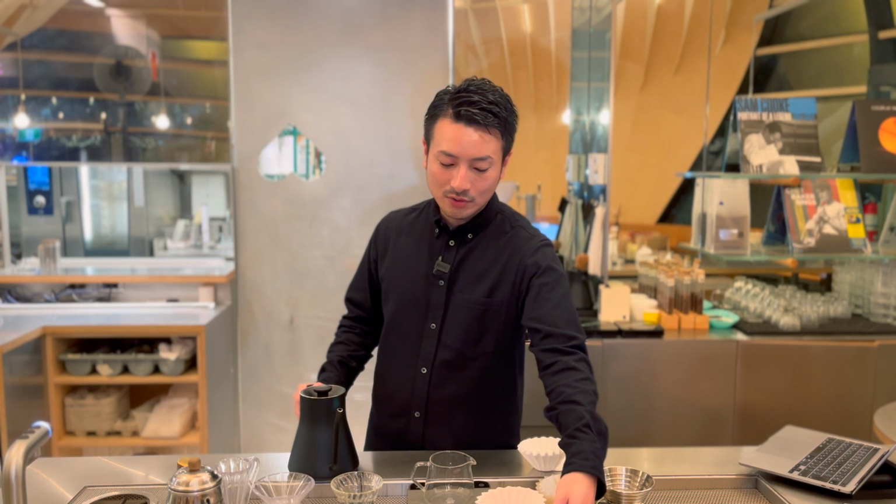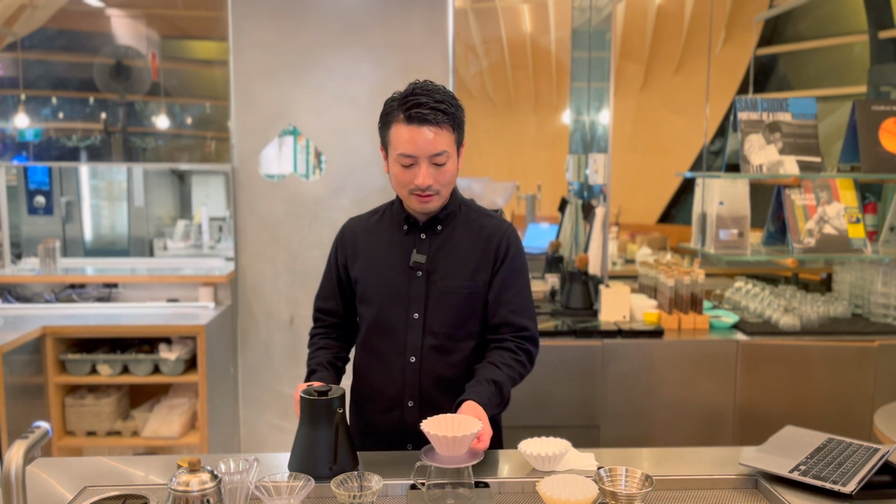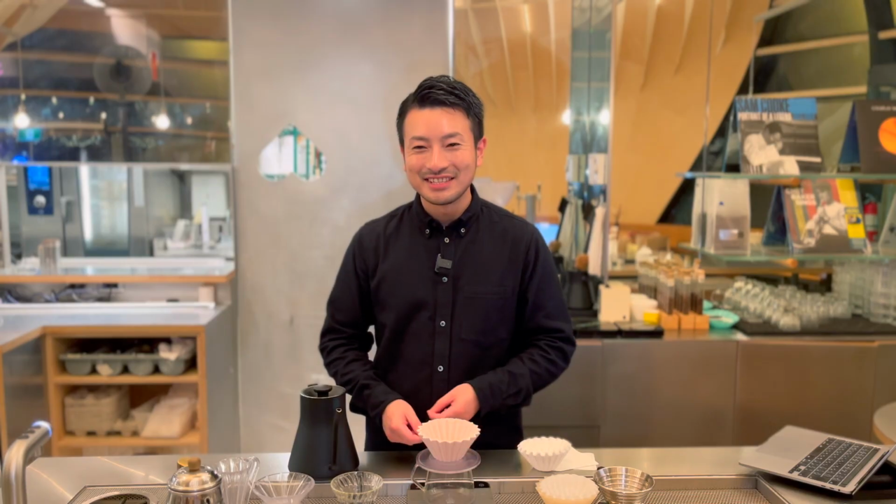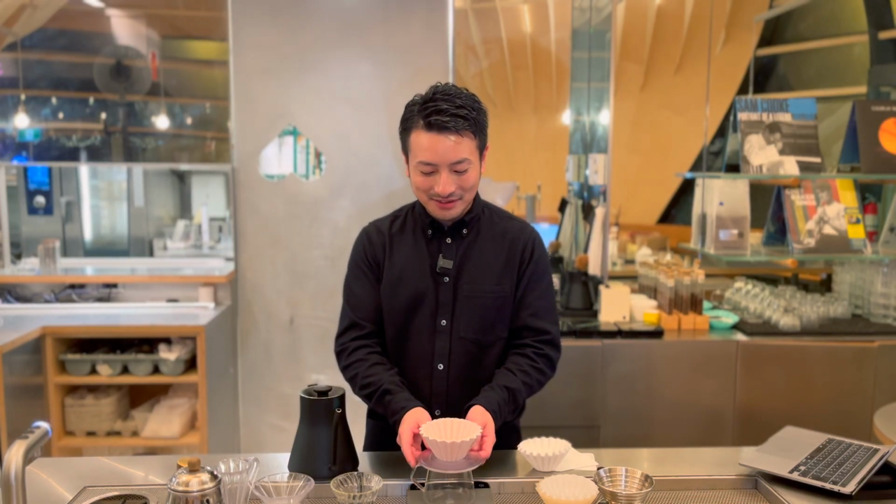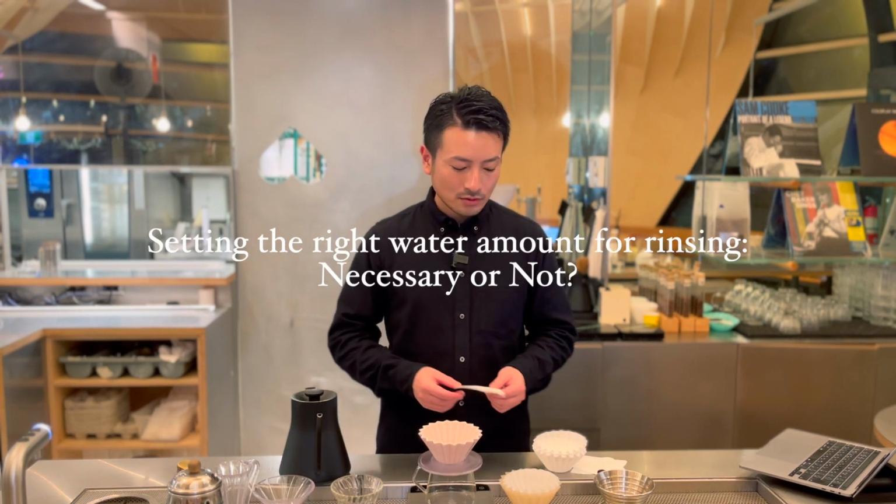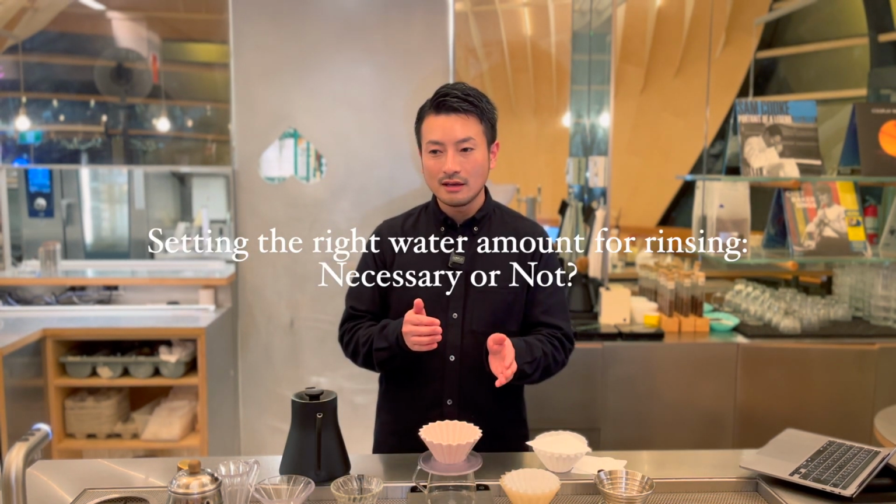Surprisingly, servers hold on to smells more than you'd expect. So after you pour out the rinse water, give the server a quick rinse with fresh hot water. It's a small step, but it makes sure there's no leftover paper smell, helping you get a cleaner, better tasting cup.